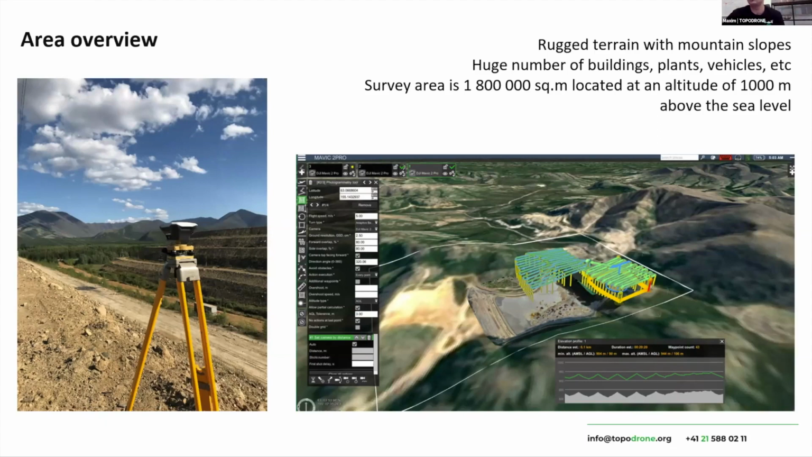But we should make a survey over 1,800 square meters, and the requirements of the agreement with the company were that we had to deliver products within 2 weeks after the field works. What kind of products? Maps, orthophoto and a three-dimensional model.